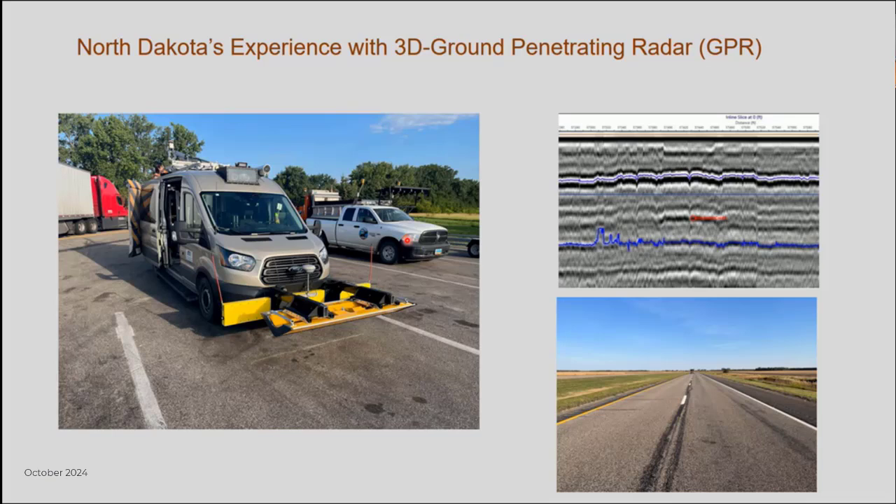Representatives from MnDOT graciously came down to Grand Forks and collected data on one of our interregional sections here on Highway 2, just west of Grand Forks. I'd like to tell you a little bit about that.